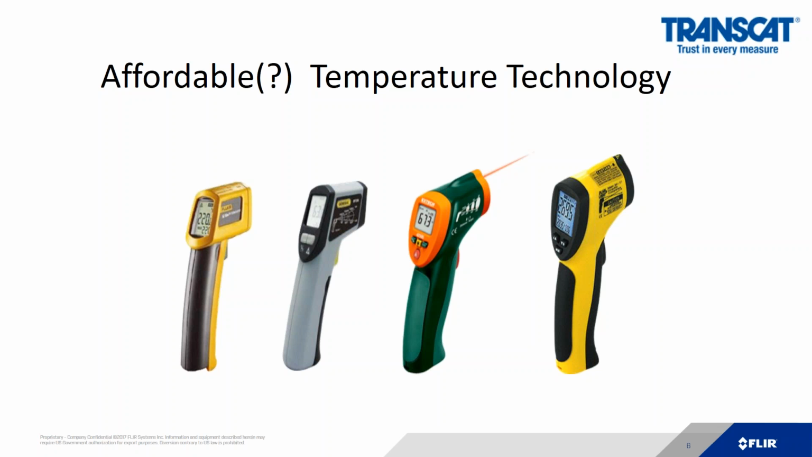Why? Because they're affordable. They range in price from $50 to $150 for basic temperature measurement, and even some fancy ones go up to $1,500 if you're really looking at some high temperature targets. But this is the technology that has proliferated through most industries as the low-cost alternative to infrared cameras.